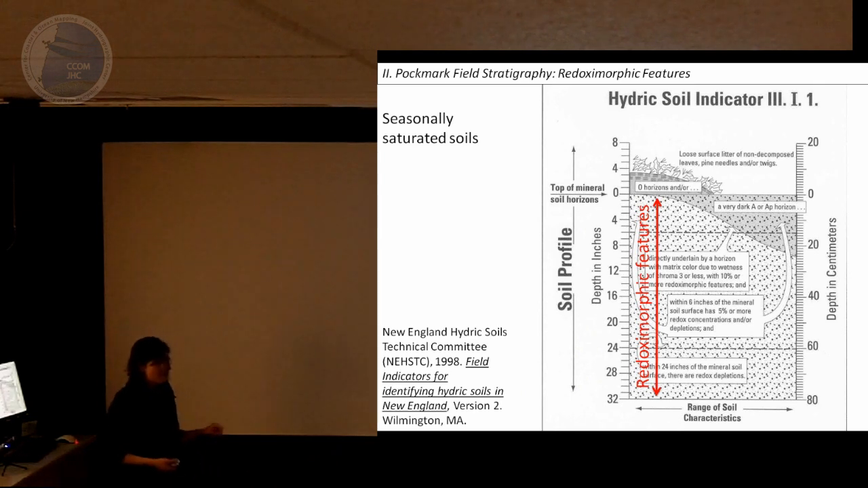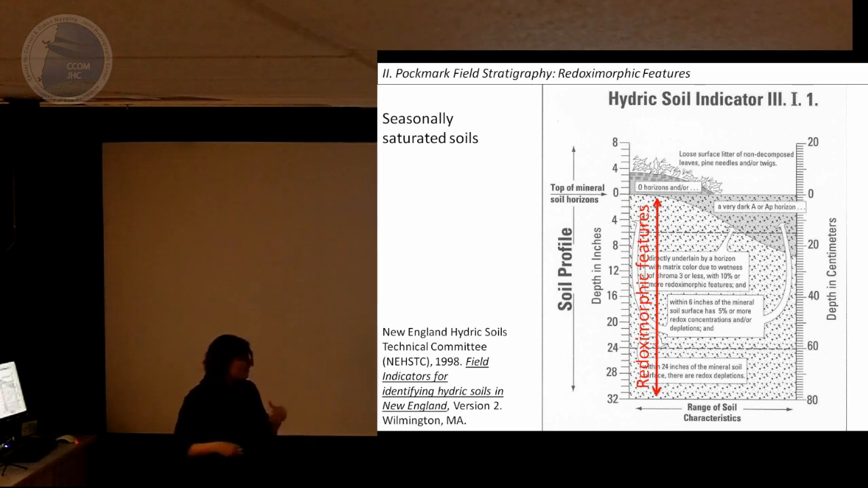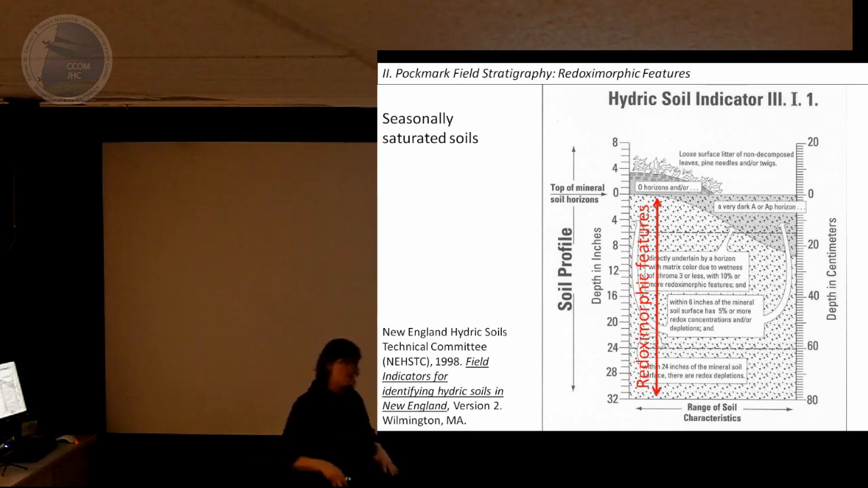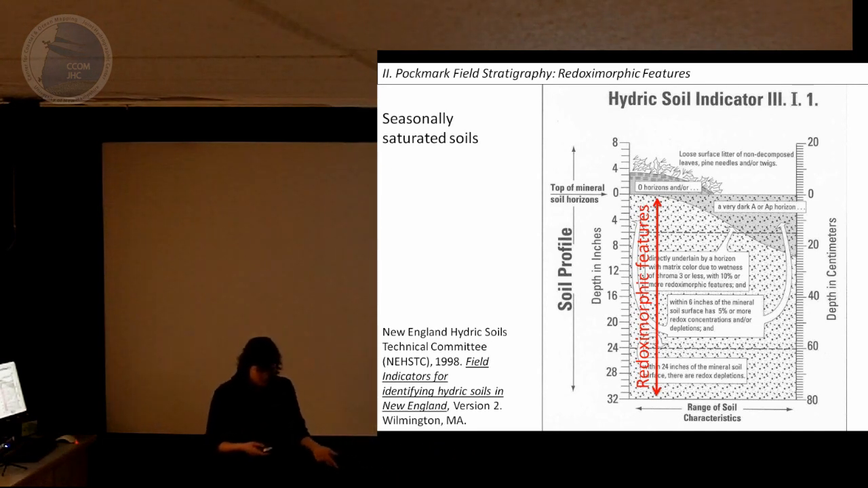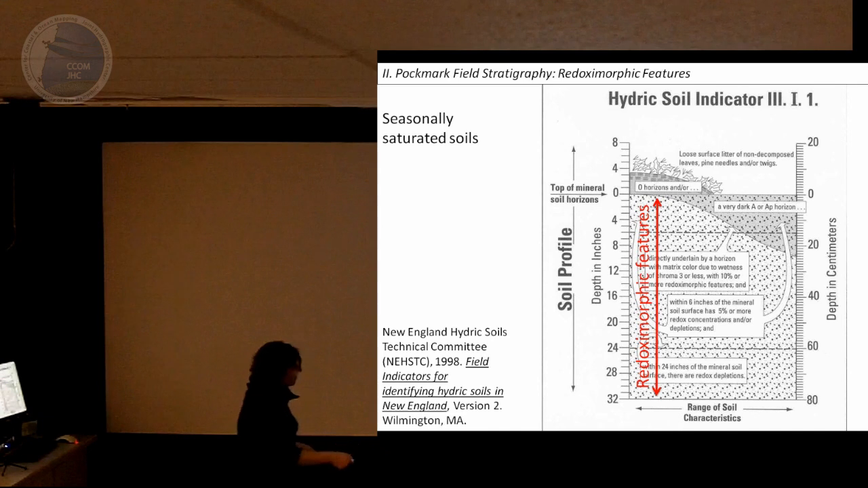So these features, these concretions, these beds of oxidate, these gradients of oxidation form because you have to have seasonally saturated soils. So they're being reduced, but they're getting exposed to water on some sort of cycle, and you have to have transpiring bacteria. Now, maybe you're thinking you've never come upon a real hard clast walking around. You haven't, because they're buried deep underneath the organic material.